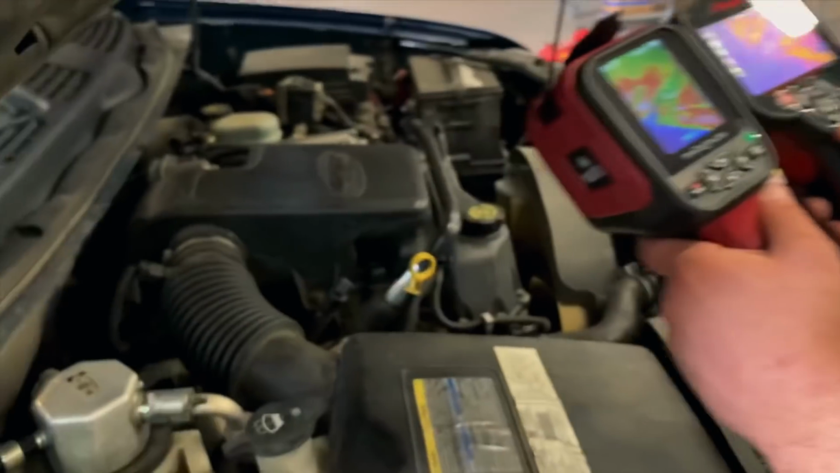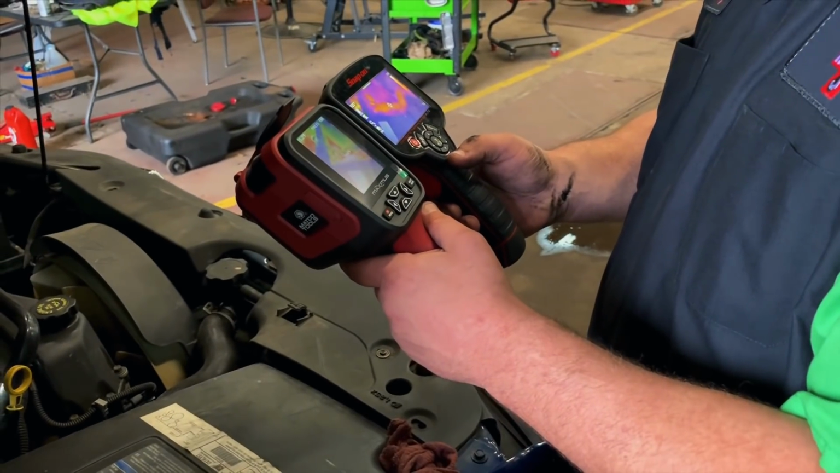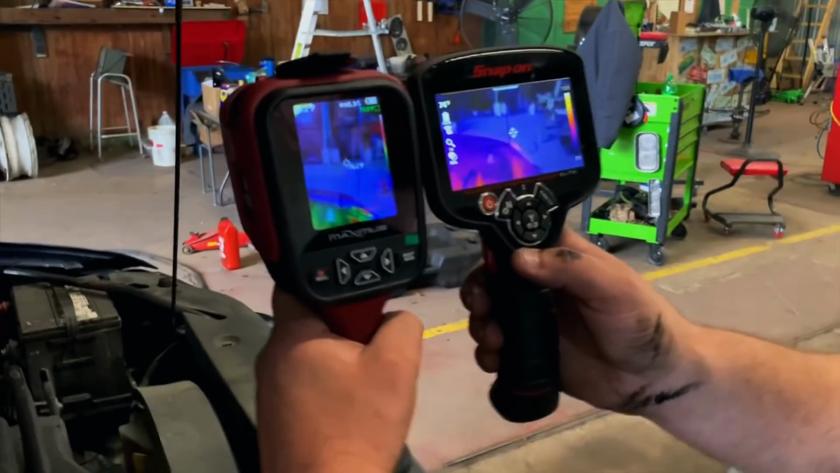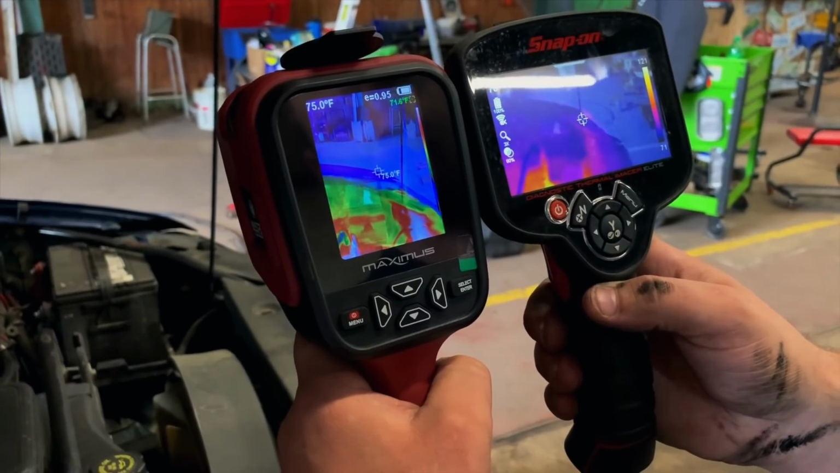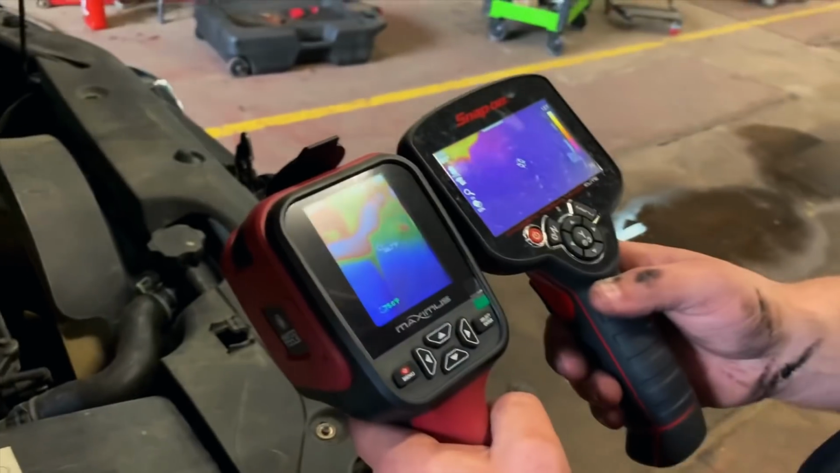All right, so now we're going to look at some of the different aspects of the two tools side by side. We'll measure them and go from that. I do like the fact that it seems like the Matco one does not have to calibrate as often, or glitch out like the Snap-on does, because the Snap-on does it a lot.